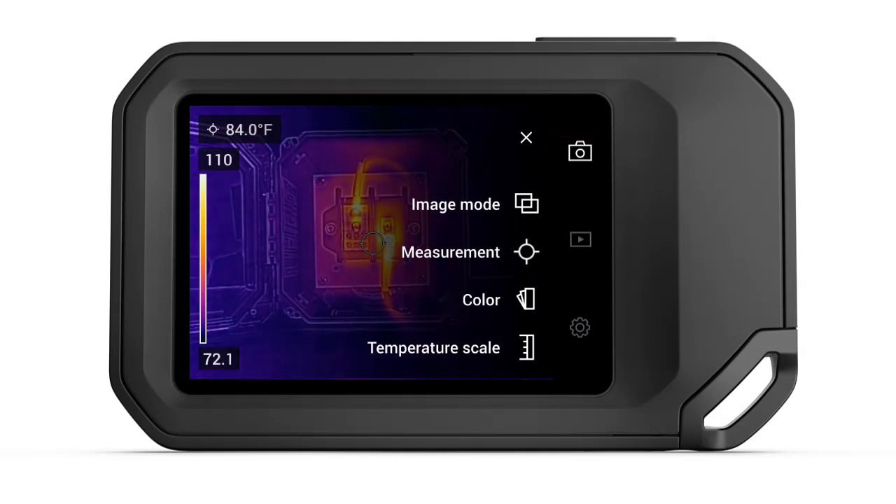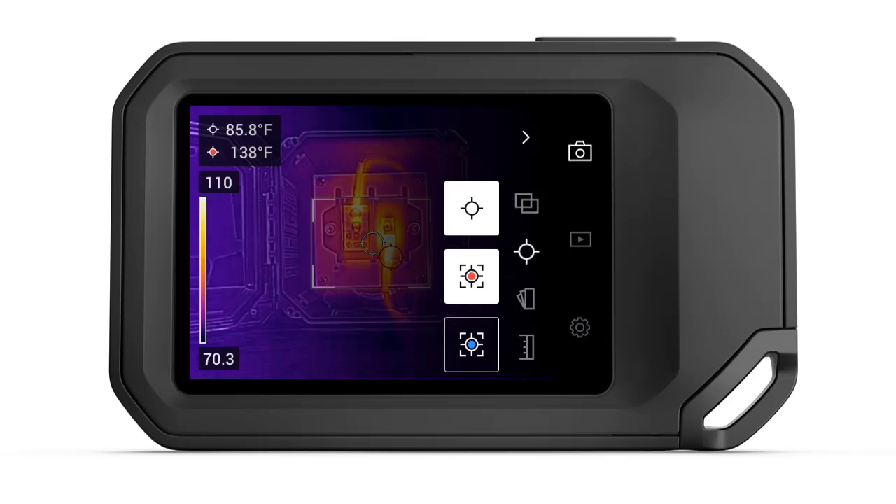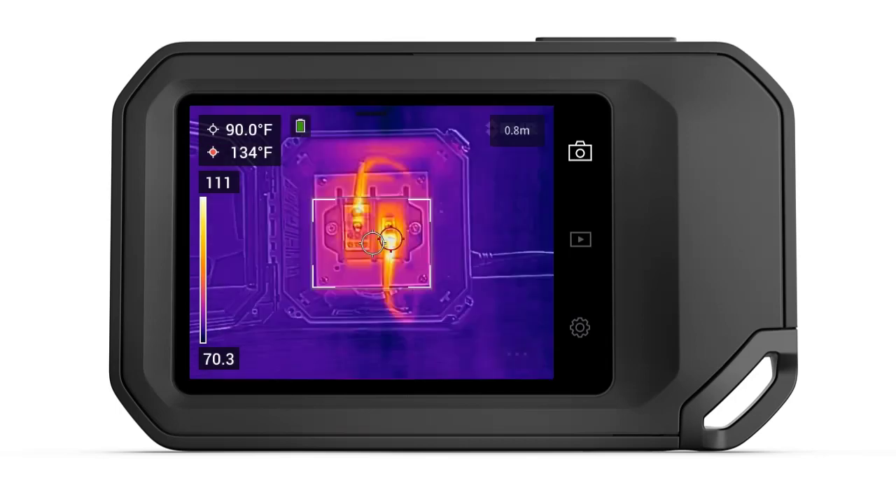The measurement option offers 3 different temperature measurement tools, including a center spot tool, a hotspot box which provides the maximum temperature inside the display box, and a cold temperature box with the minimum temperature value. Simply touch or toggle the icon for whichever tool you want. Multiple tools can be used at once, and sizes of both the hot and cold spot boxes can also be adjusted.